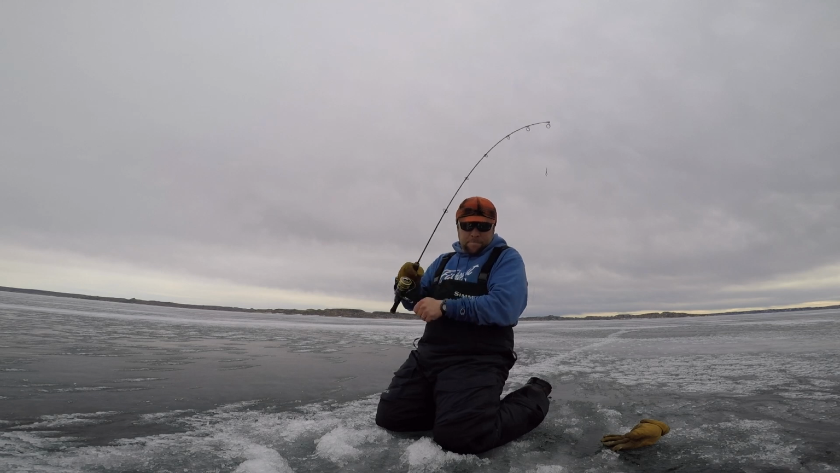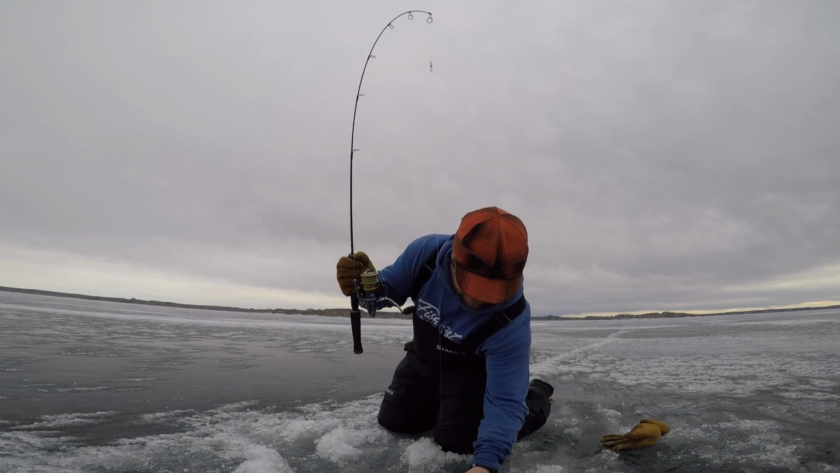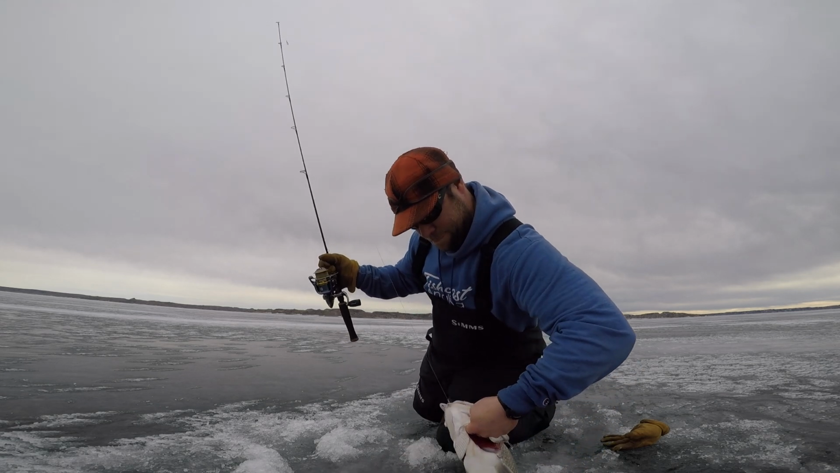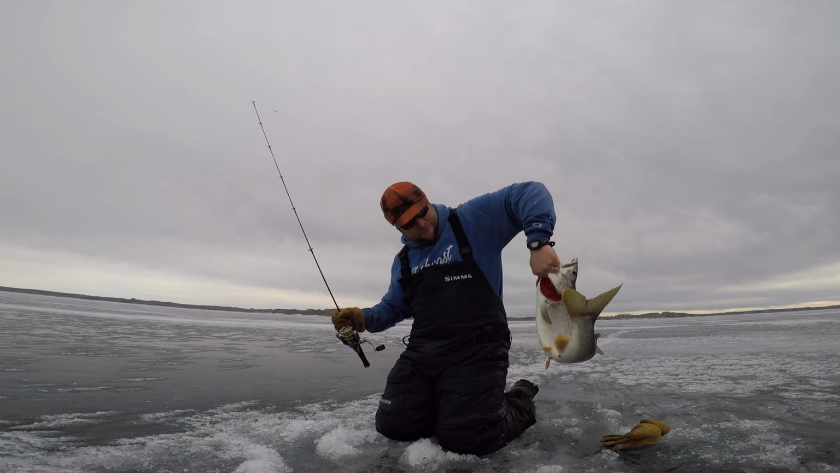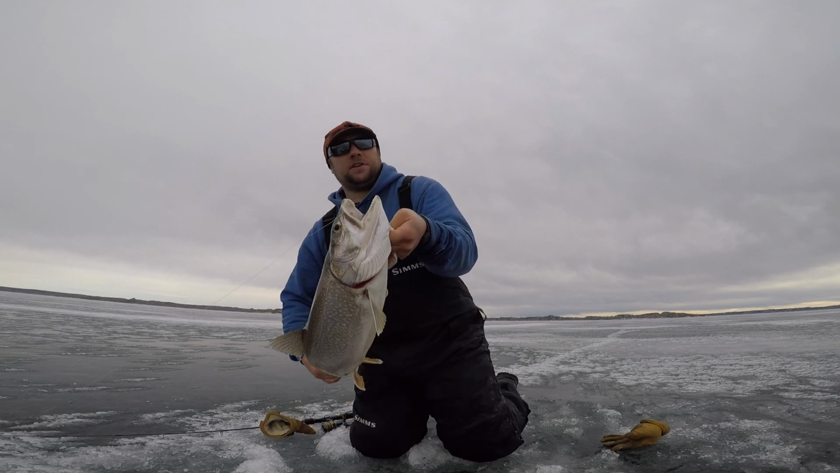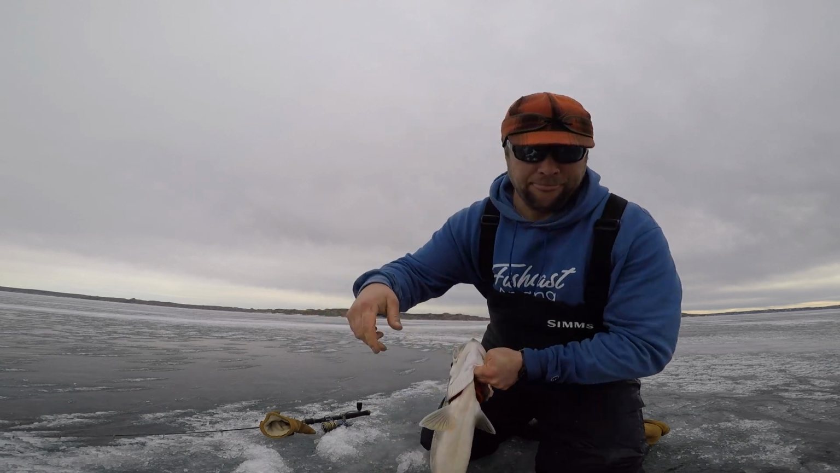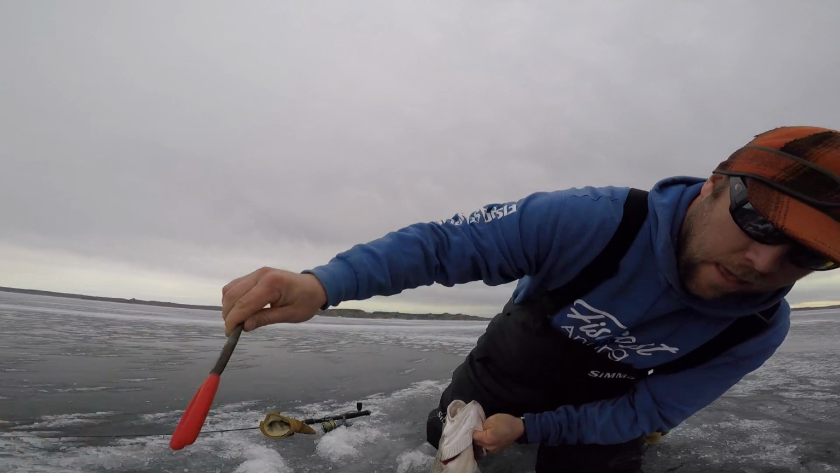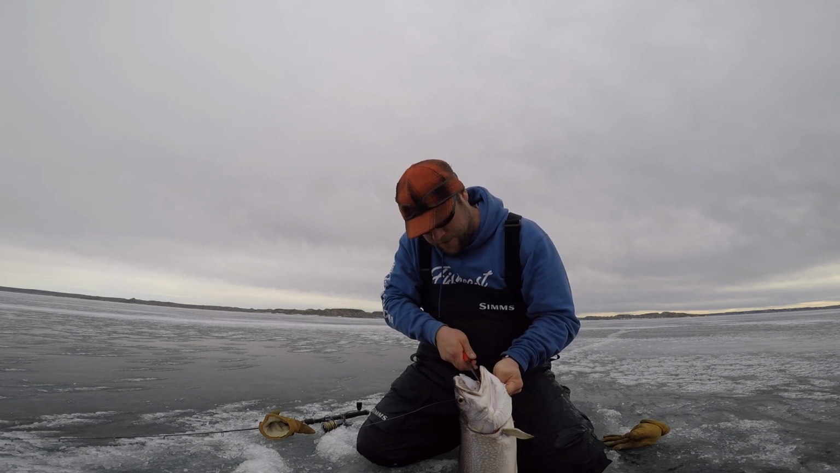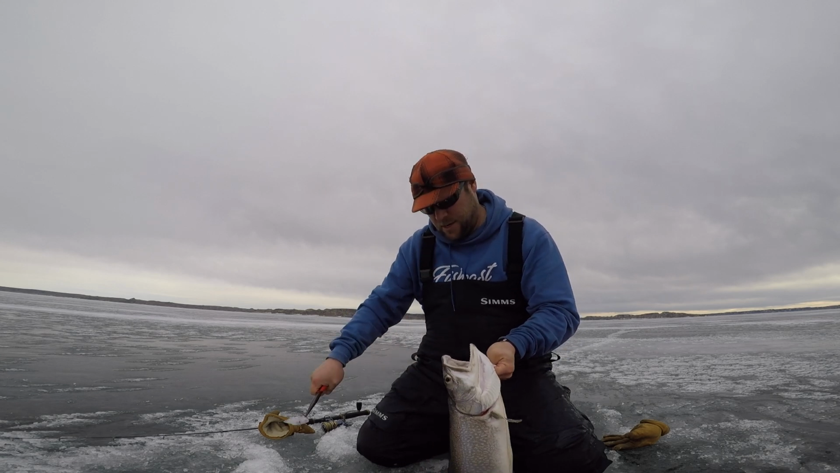Come on, buddy. Choke the... that Shitty Lure Works heavyweight. Things just slowed down in the shack, so I decided to move around a little bit.